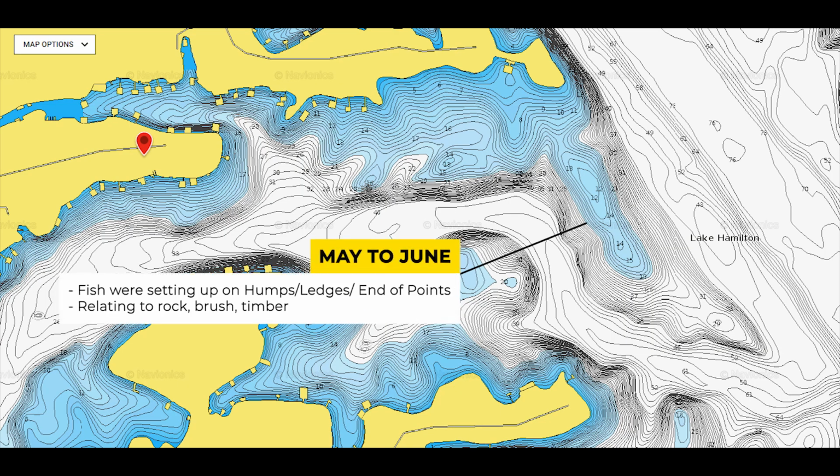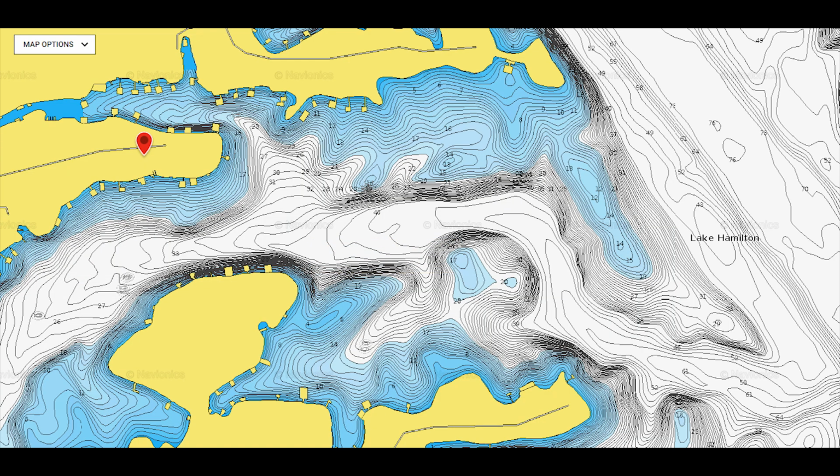Now, there's still fish shallow. And in our lakes, there's fish shallow year round. And there's fish shallow right now, guys. I mean, some of these wolf packs I'm about to talk about, they're shallow right now. And there's going to be some shallow fish.